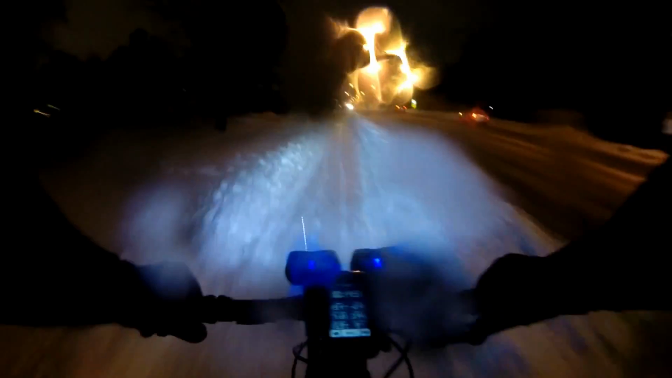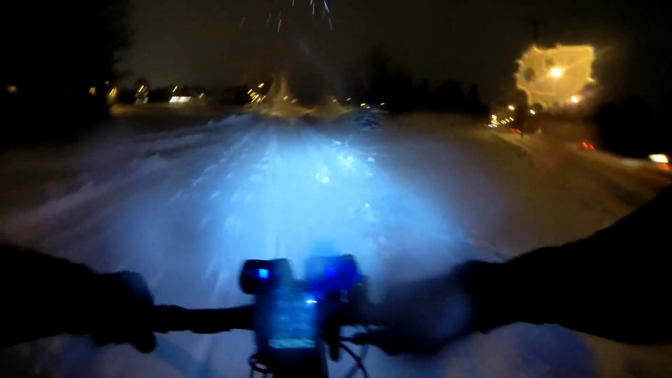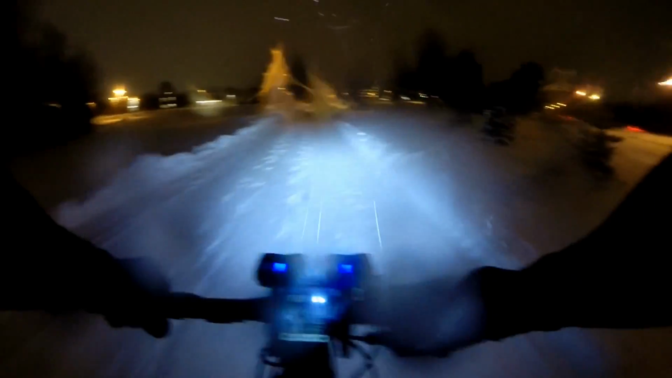Squeaky brakes. Oh, the guy we're gaining on, I think is on a fat bike. No, here's two tracks again, so here we're gonna have to ride faster to catch this guy.